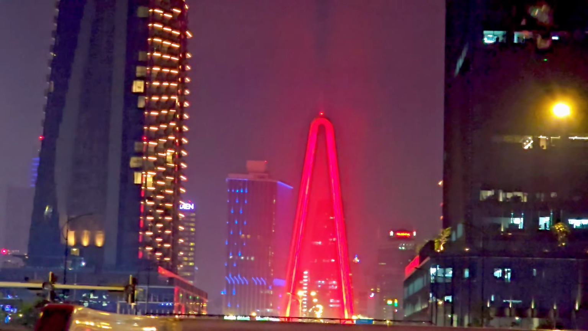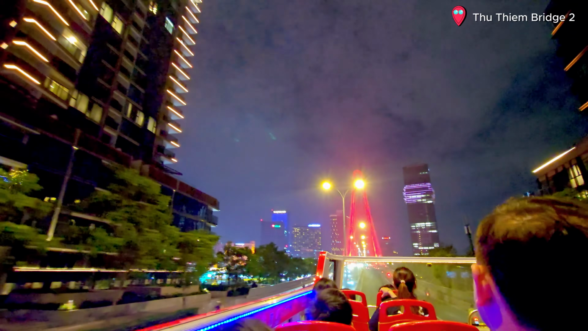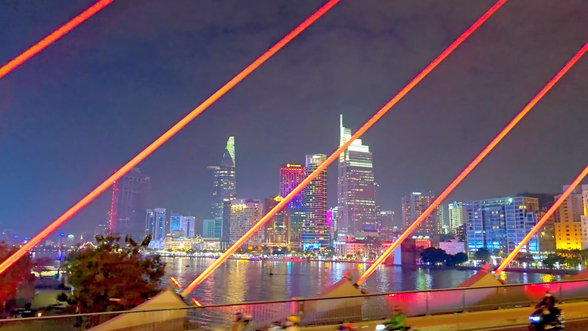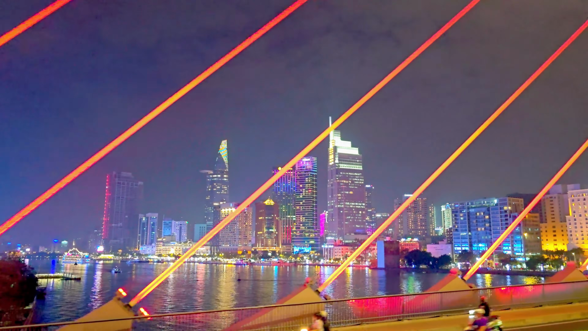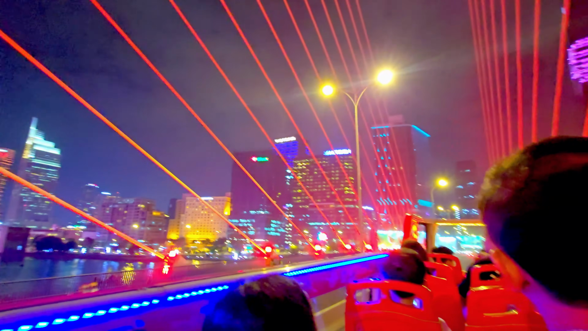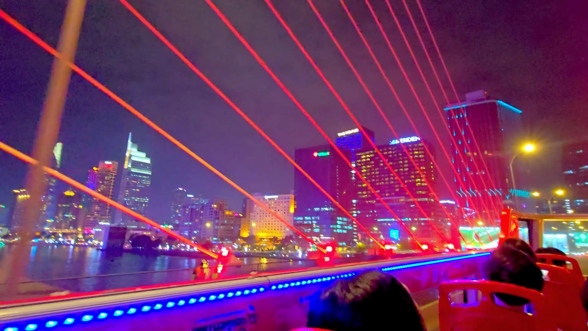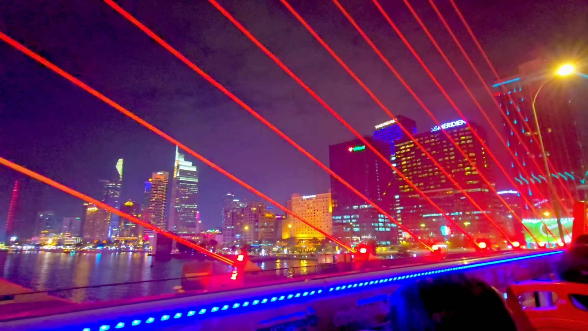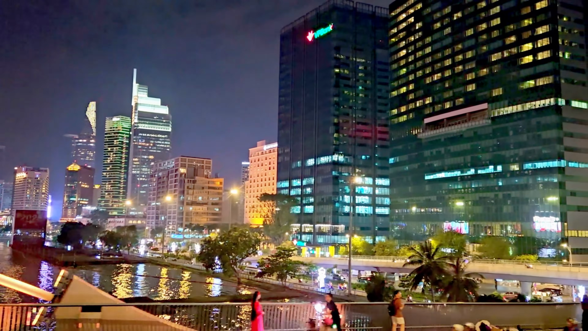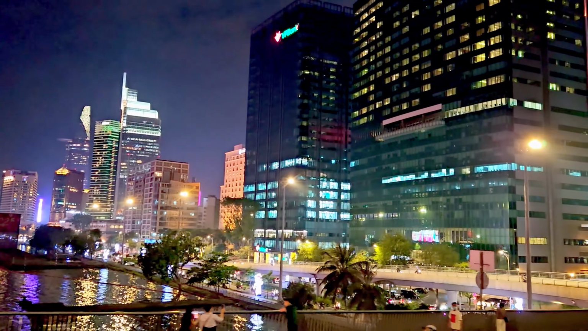A few minutes later, the bus arrives at Thu Thiem Bridge 2. This is one of Saigon's newest icons. The cables stretch upward like illuminated strings in a giant musical instrument, casting white light into the deep night sky. Crossing it is like entering a new chapter of the city's story, a symbol of growth, ambition, and tomorrow.